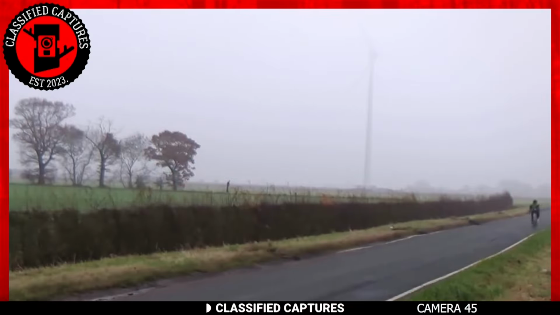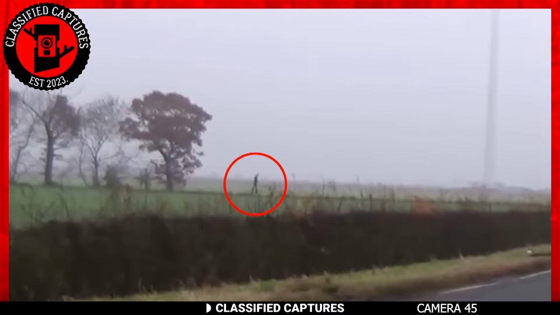Think that was bizarre? Take a look at this next footage. In the footage, we see a young biker riding through what looks like the countryside, but if you look closely at the footage, something eerie unfolds in the background. A tall, slender figure moving through the grass.